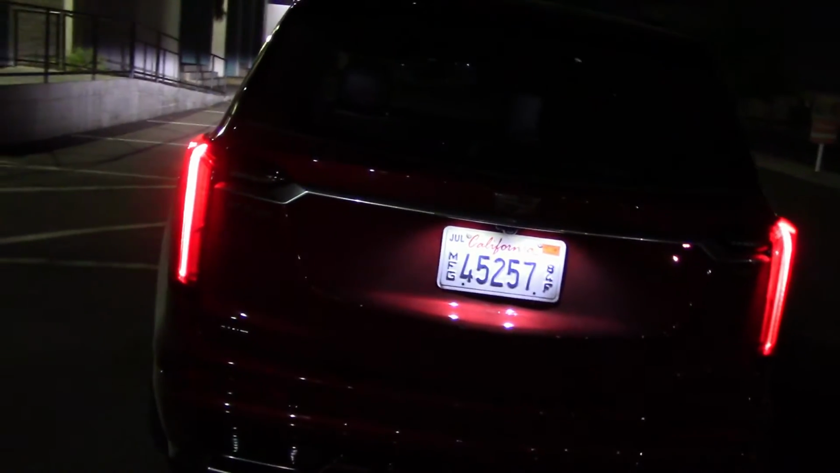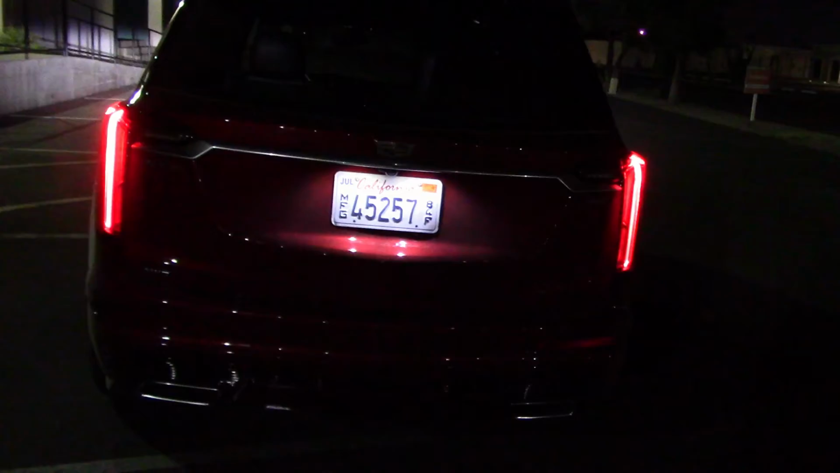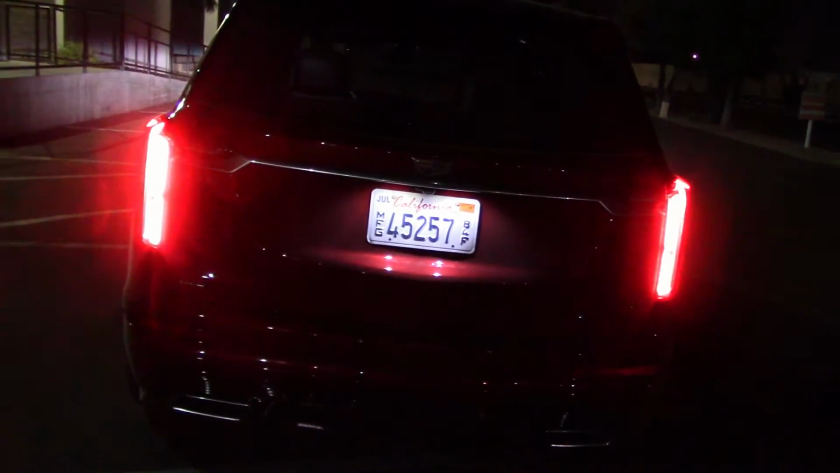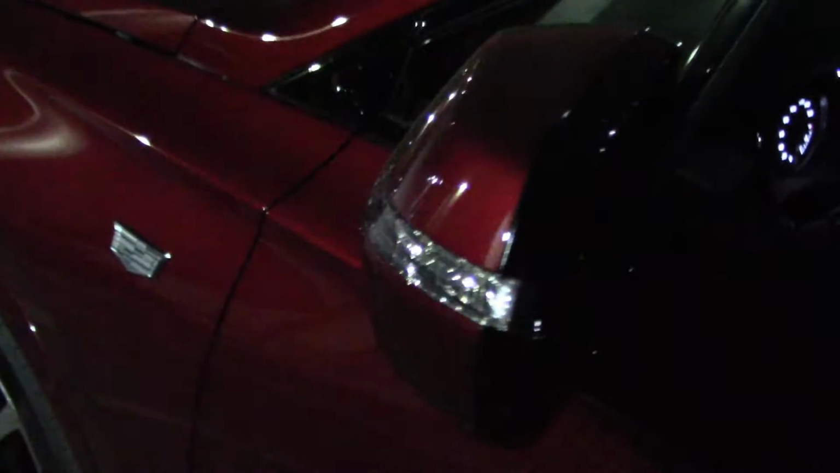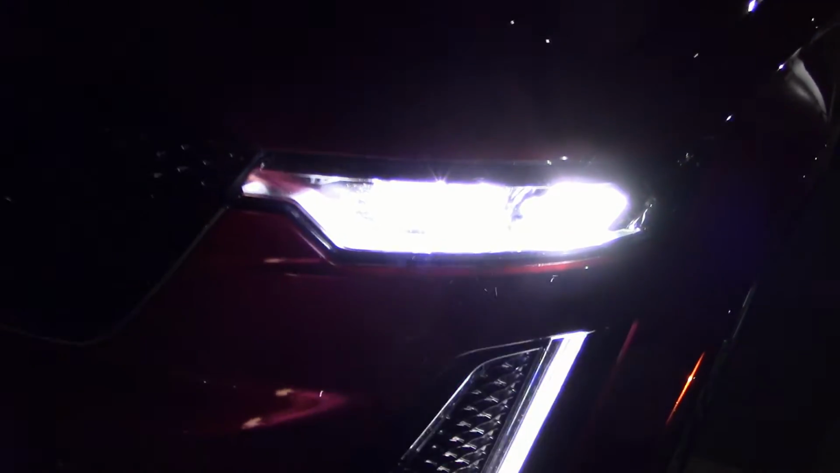Here's what the taillights look like. Not very big, but bright enough. And here are the emergency flashers. Definitely bright enough. Even with the taillights on, you can still see them. Blinkers on the mirror. Yeah, pretty big down here. Very bright. Now we got the brights on. All 3 bulbs are lit.